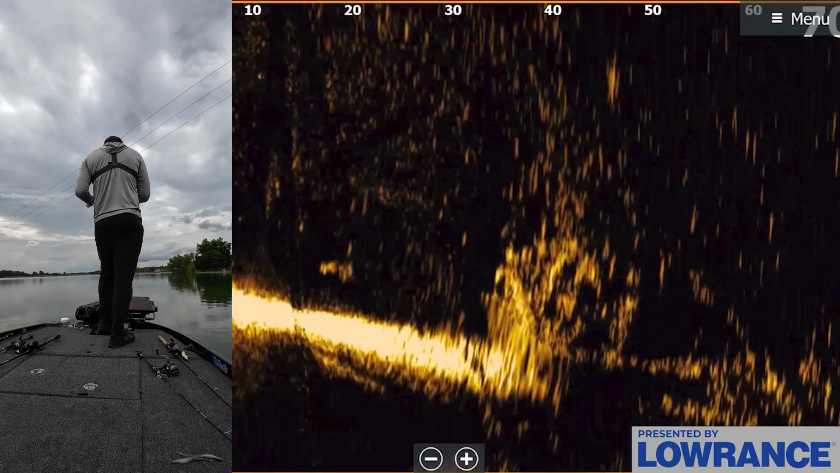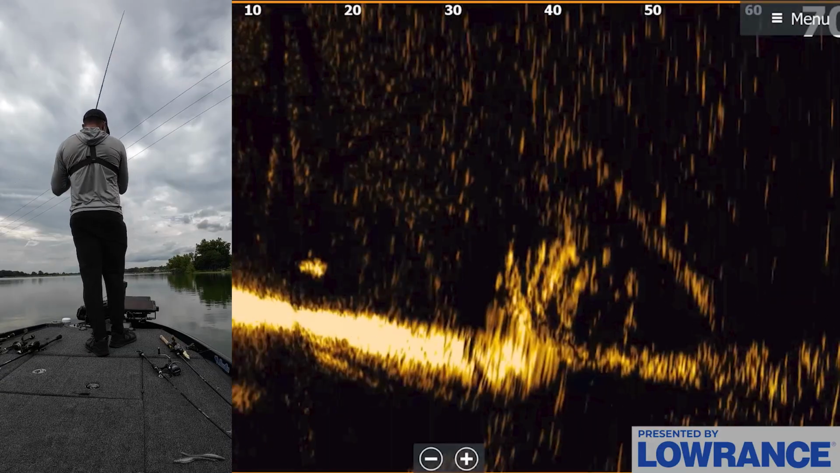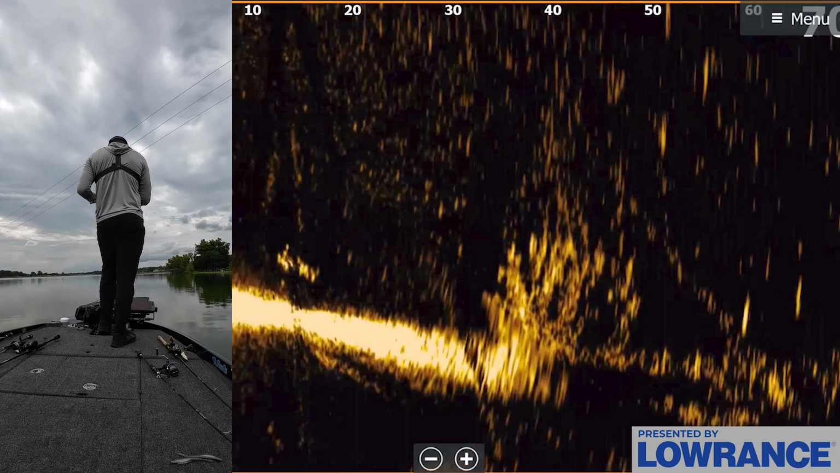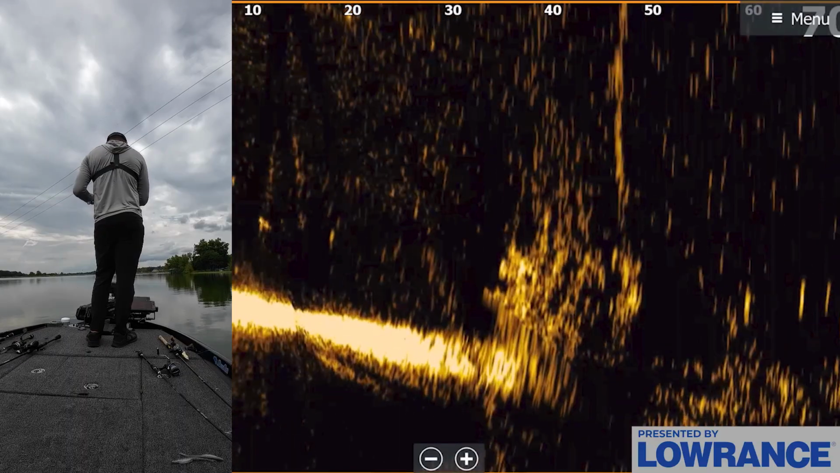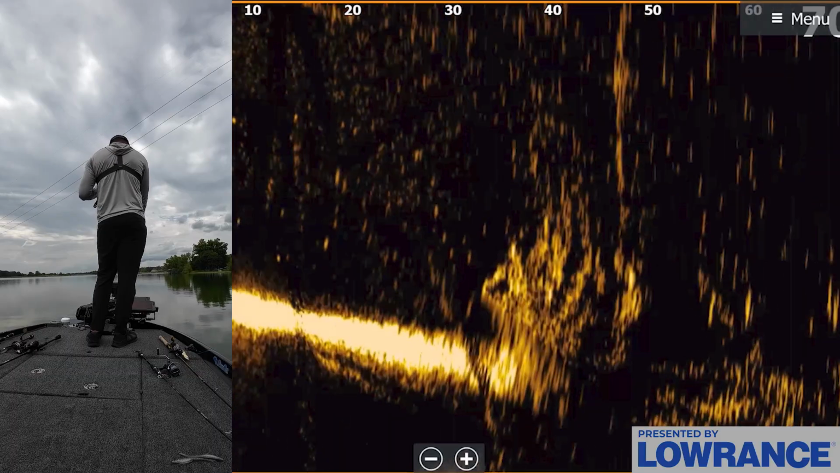This brush pile is so thick that it's going to be kind of hard to see exactly what's going on in it, but we can see at least a couple of fish swimming around through here, and actually it looks like there's quite a few. I'm just going to work that bait through that brush pile. You could catch these fish without forward-facing sonar super easily. There's a fish following my bait down.